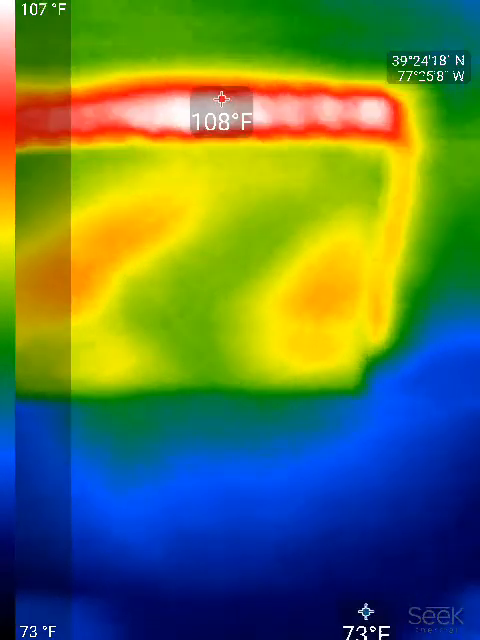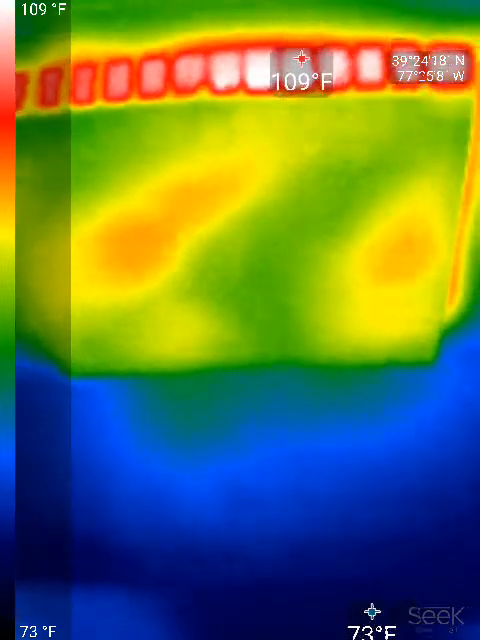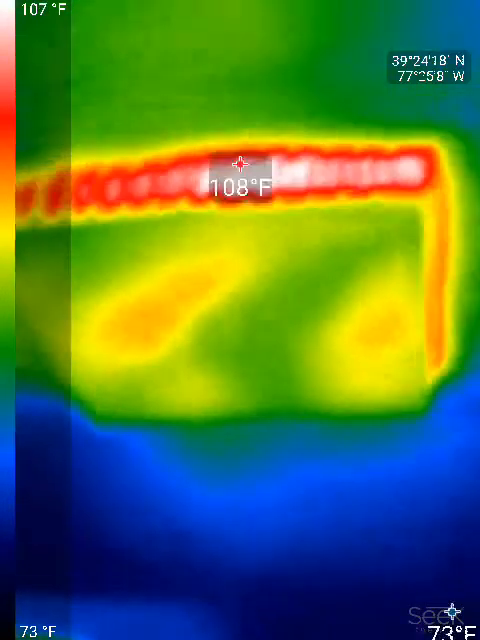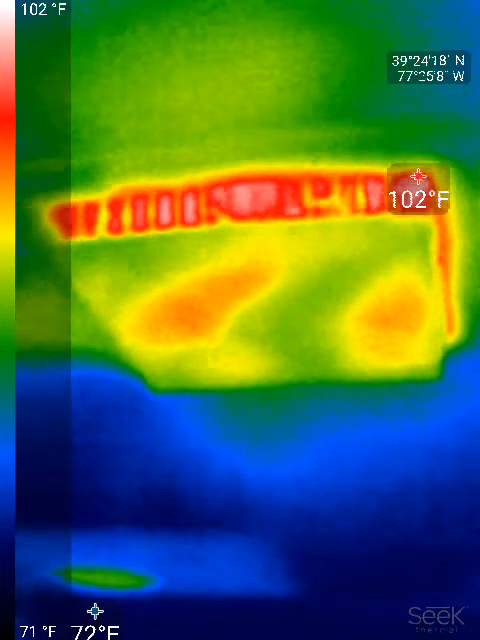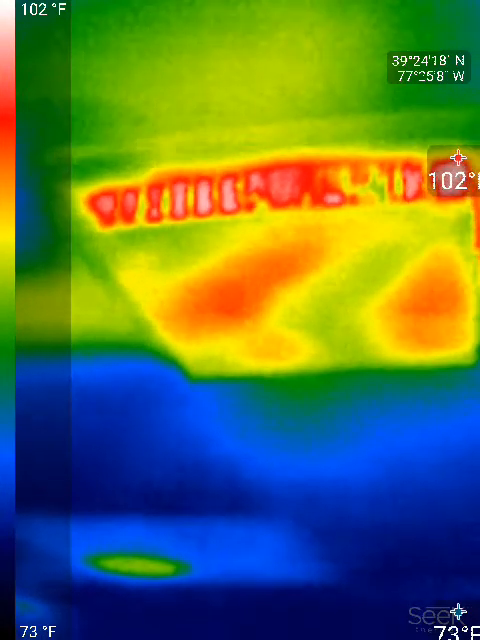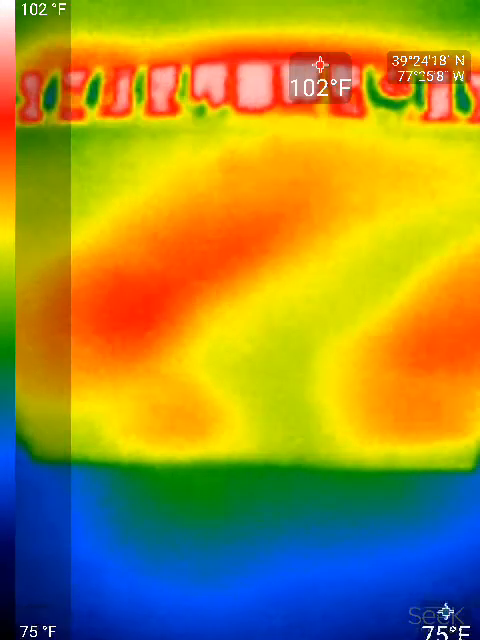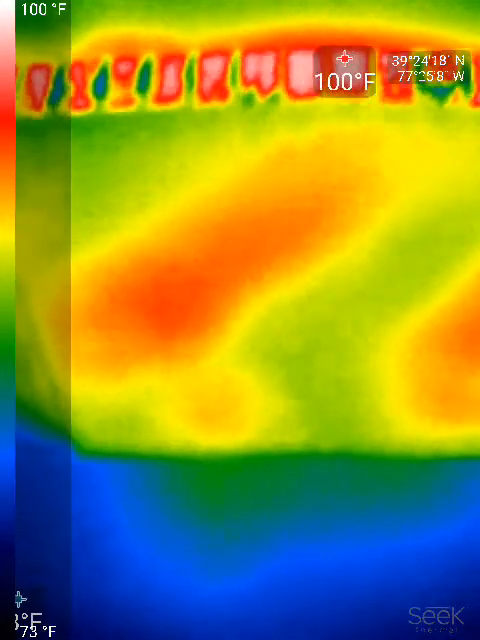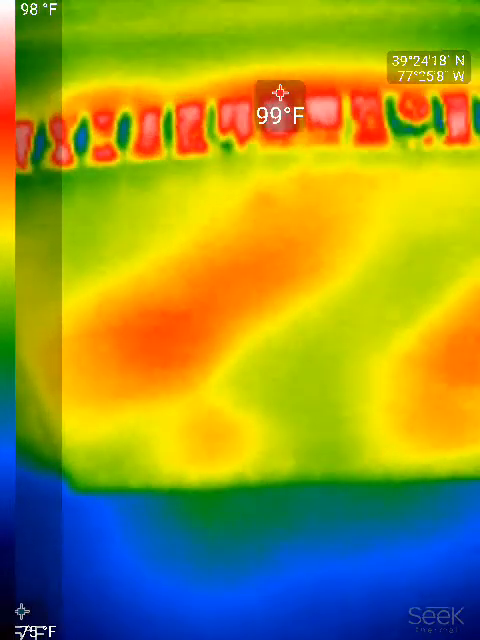In the exhaust fan there's a damper that when the fan comes on, that damper opens, and then when the fan goes off, it shuts again. So we're seeing 109 degrees coming in on that. Let's turn the fan on. Down to 102. This fan has seen better days.